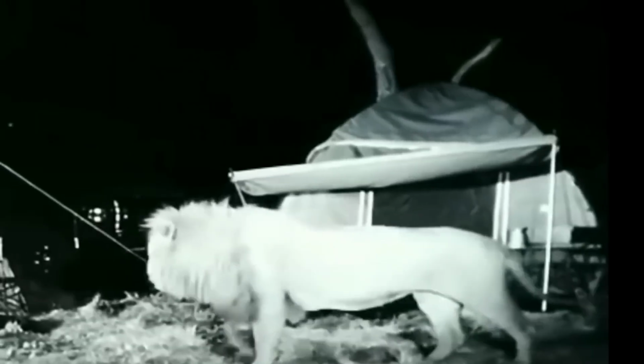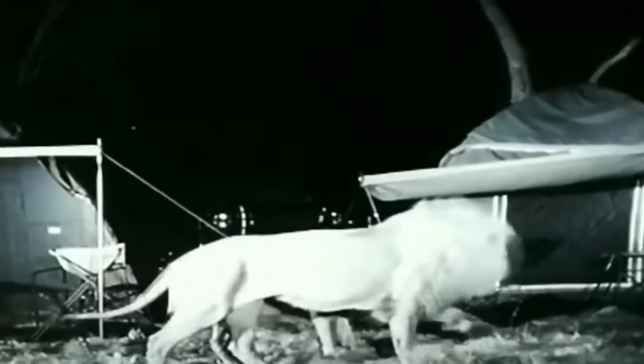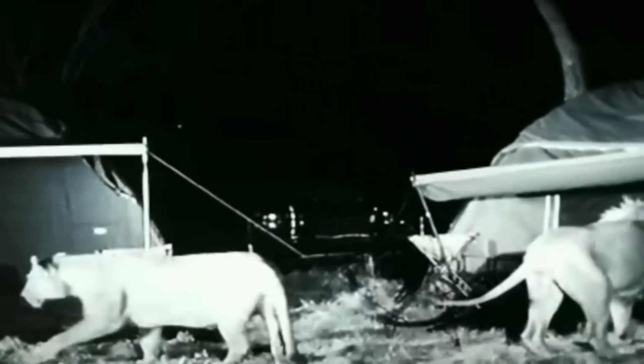The pair of lions creep around the tents. The lion paces back and forth, waiting to be fed, while the lioness lies low, seemingly stalking the people inside, ready to strike. The massive lion notices a camper inside the tent and accidentally knocks over the canopy above the entrance.